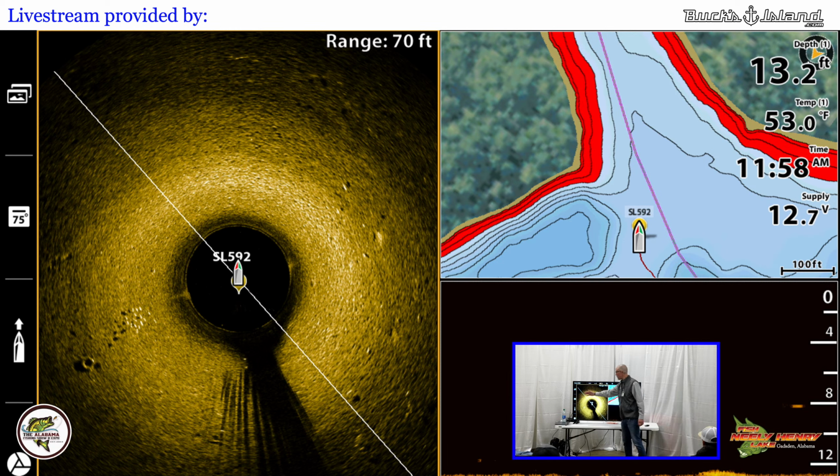Now the one thing with 360, just like side imaging, is when you get in that hydrilla, you're just going to see the mats, so to speak. If it hits that wall and that's the mat of grass, that's where it stops, because that's as far as the sound can get, and then it's got to come back and tell me, hey, I can only get that far.